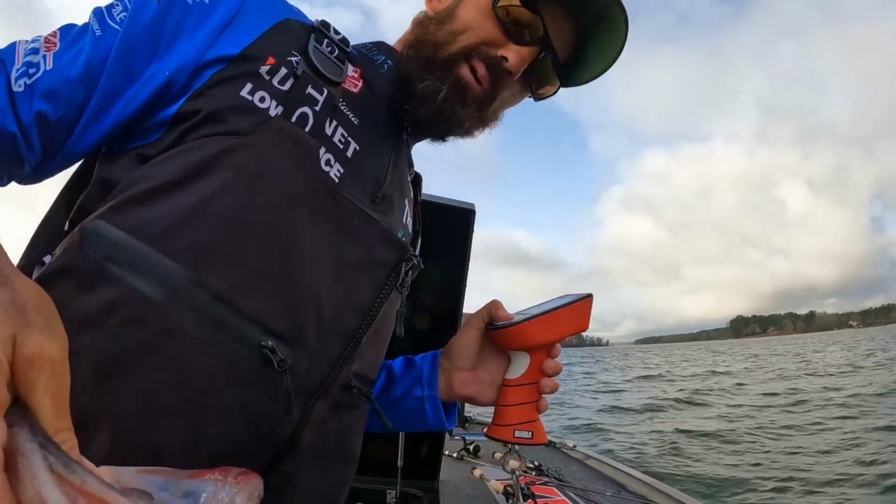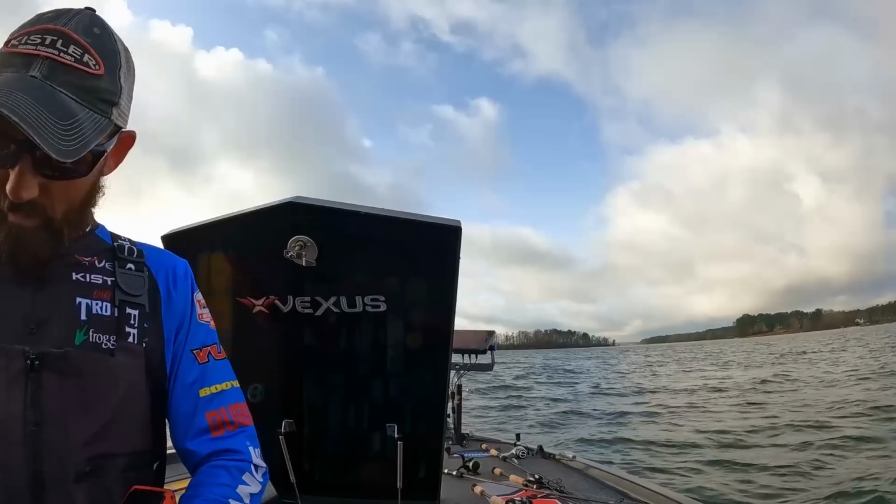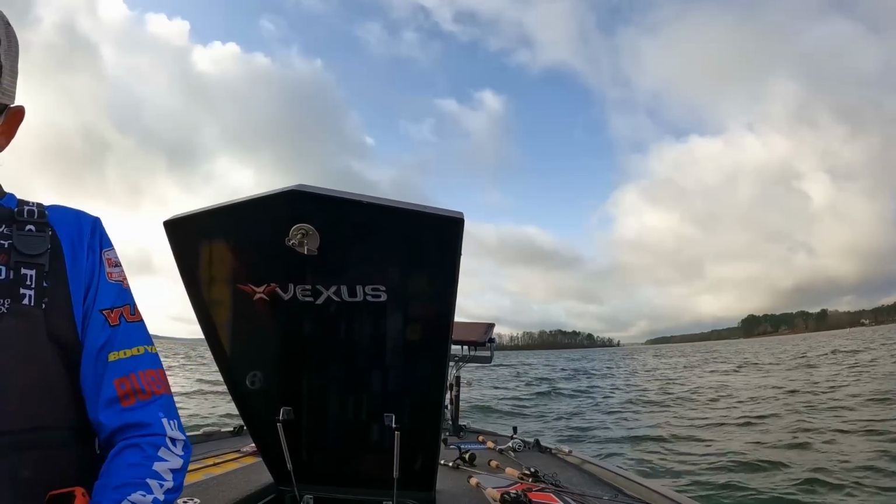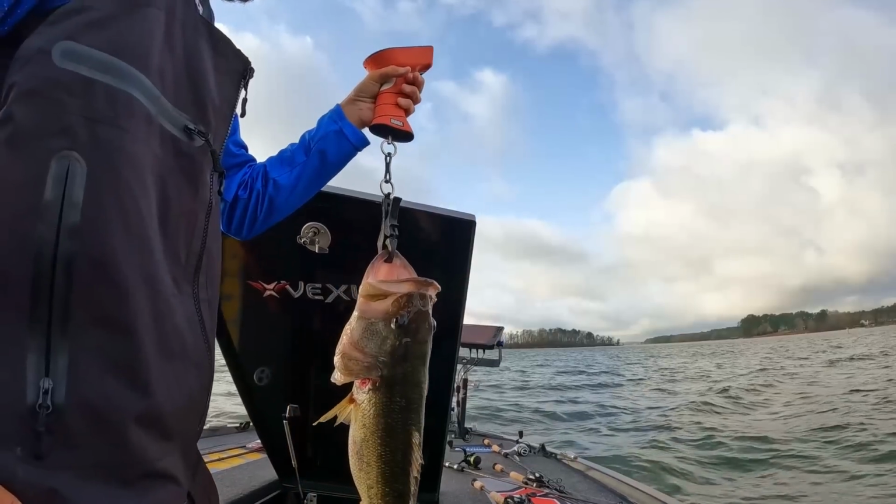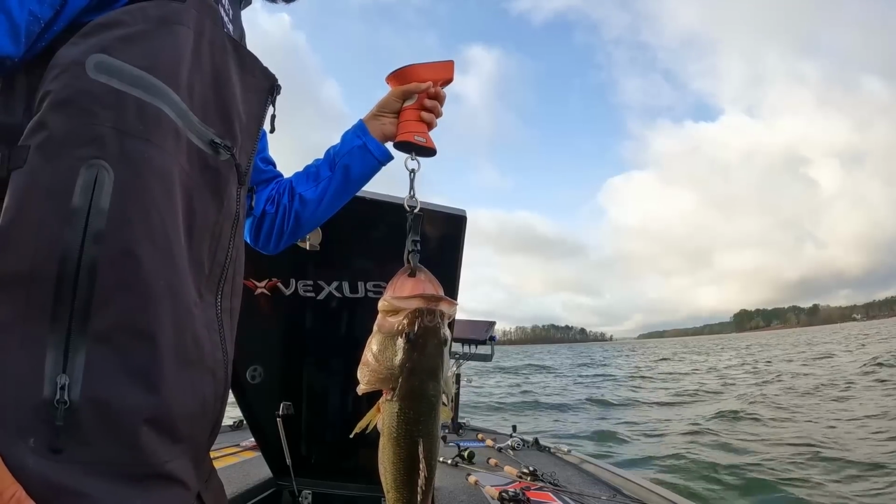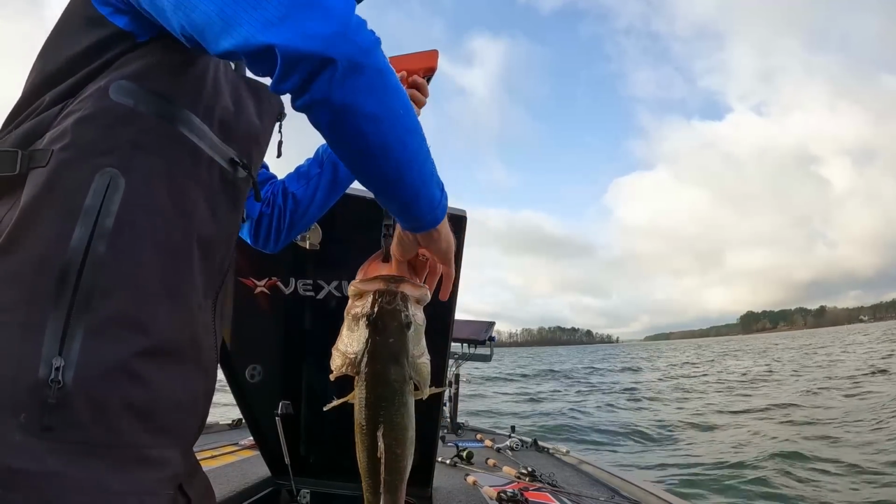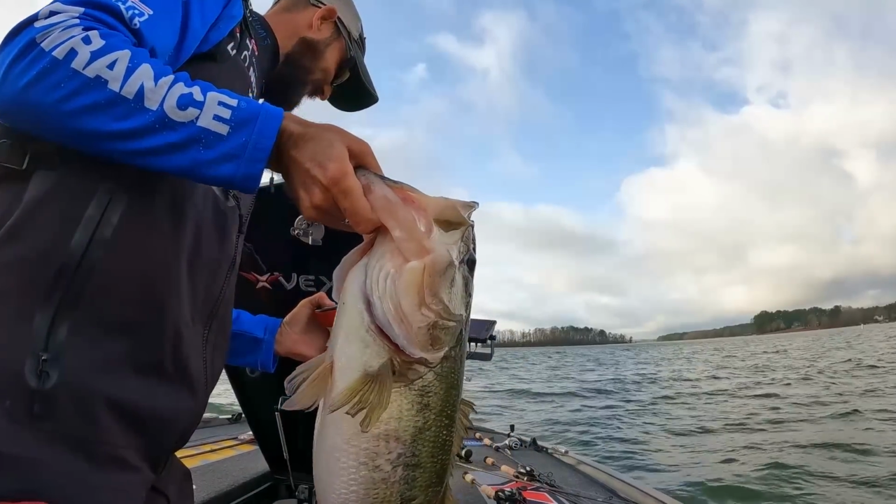You know what sucks is they don't pay big bass on the final day, but that one would be contention. Oh, God is so good. Thank you, Lord. Boat's bouncing all over the place, but about a 6-35. How about a 6-35?